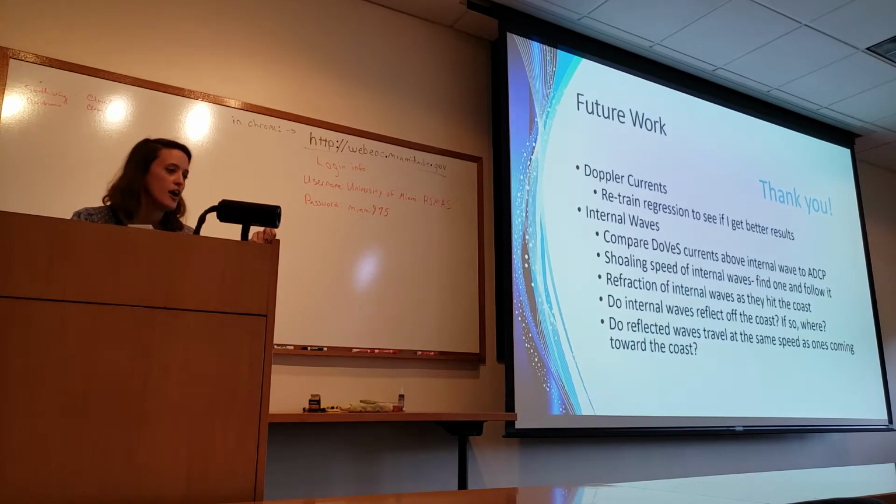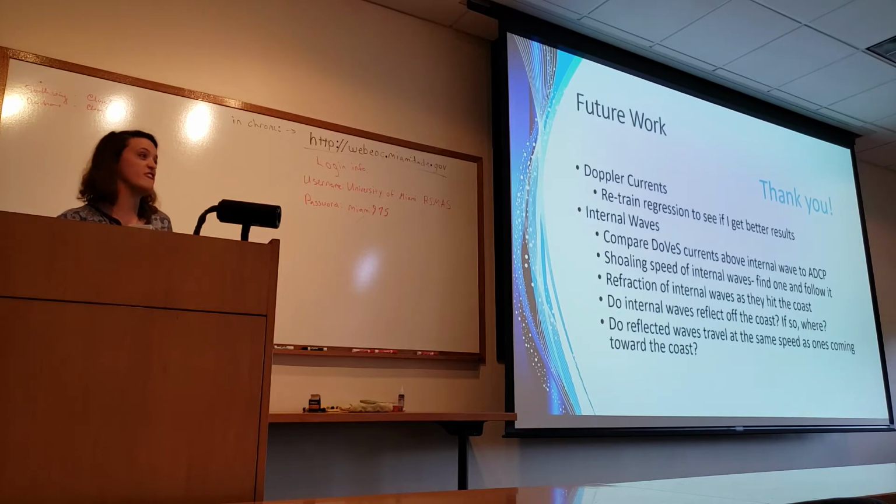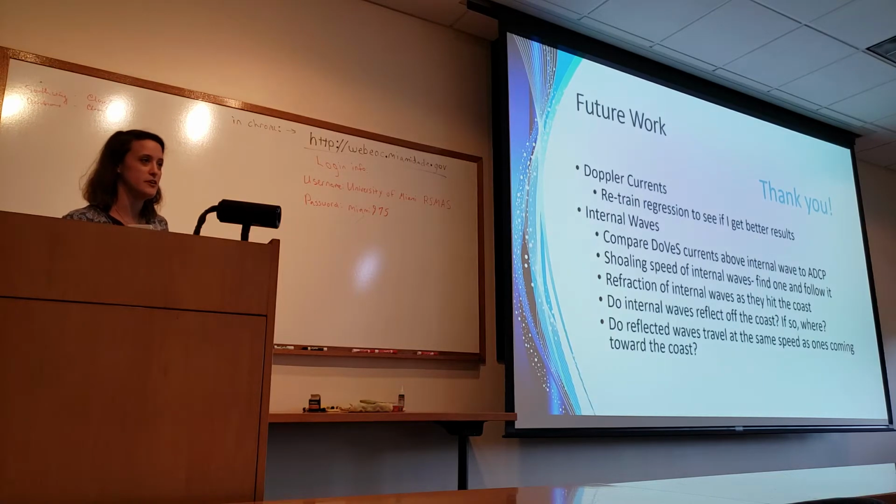Also, every once in a while, that 35% and 17% doesn't always jive. Like, there's one internal wave we did where everything lines up perfectly, and we have no idea why. It's just a weirdo in the data set. So it would be interesting to do more to figure out where that comes from, but right now, I don't know yet.